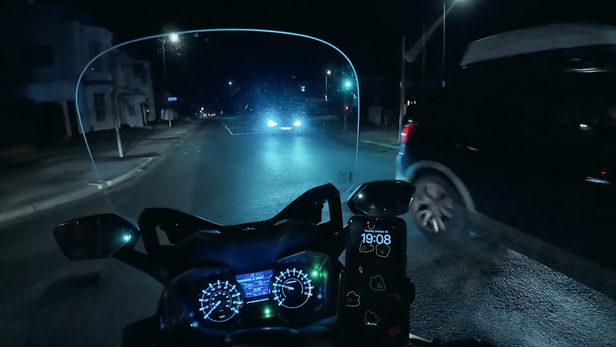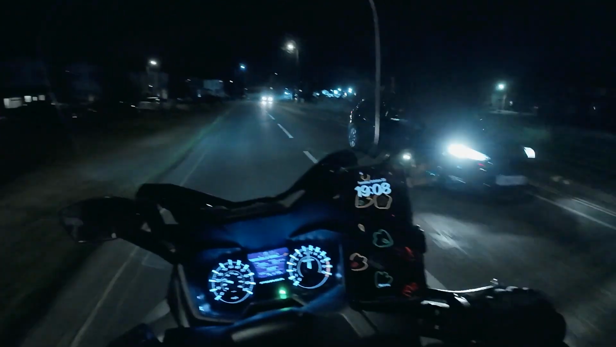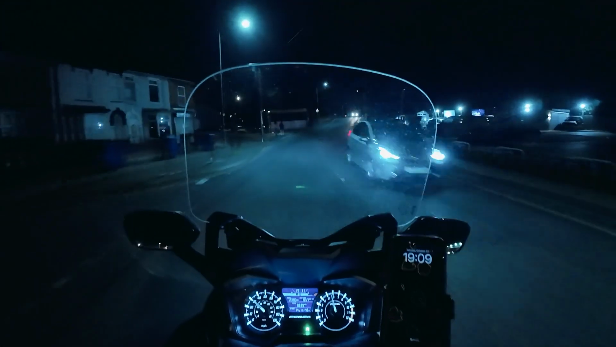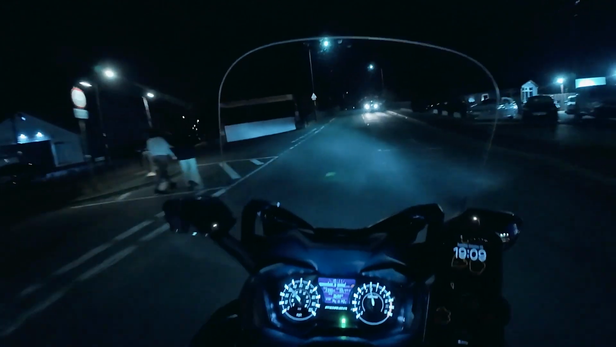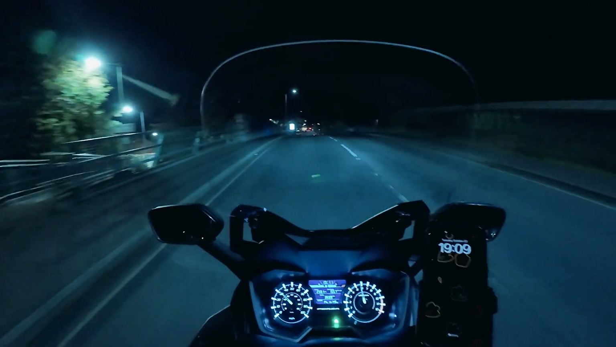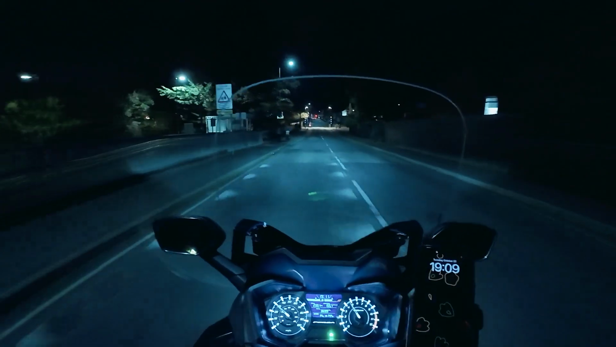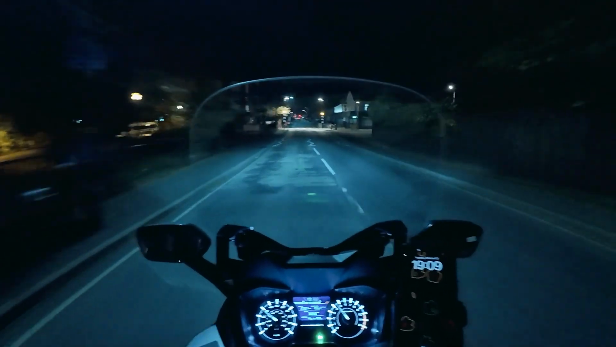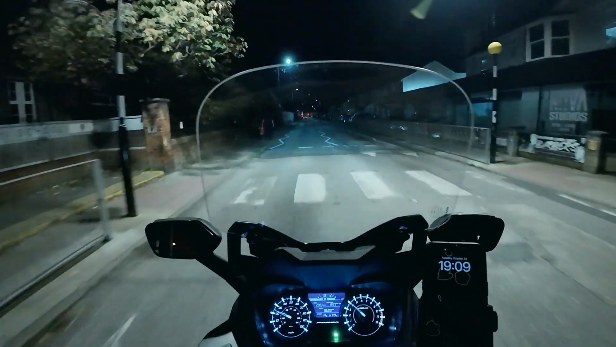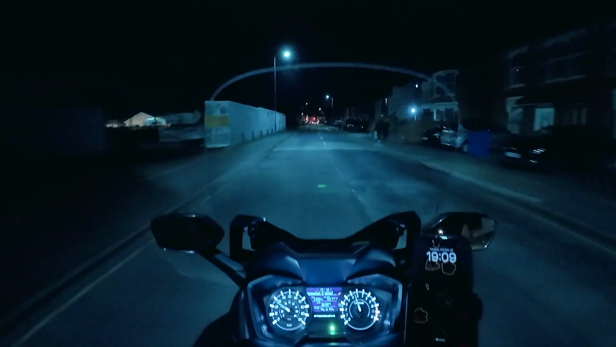Let's just make the turn. There we go. So here we go. You know, change is as good as the rest. I don't know actually whether all this footage is just going to be black. It is night mode, so I'm hoping you'll see something of what I'm showing you. Oh, speed up. And over.